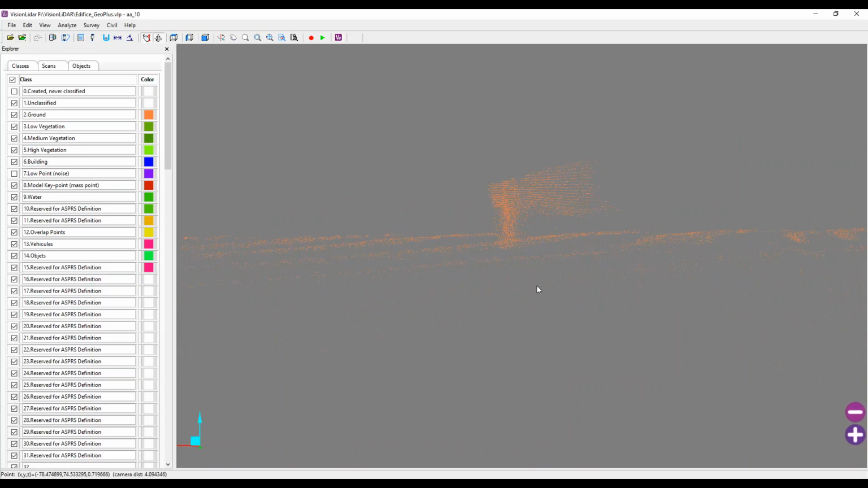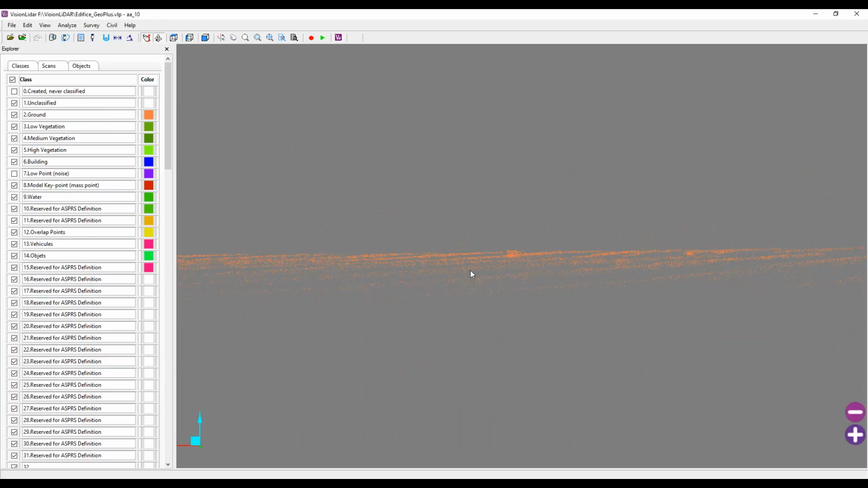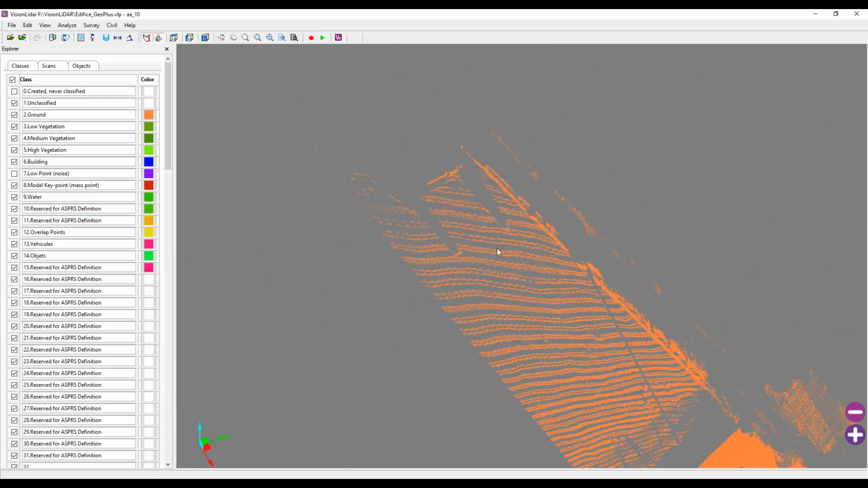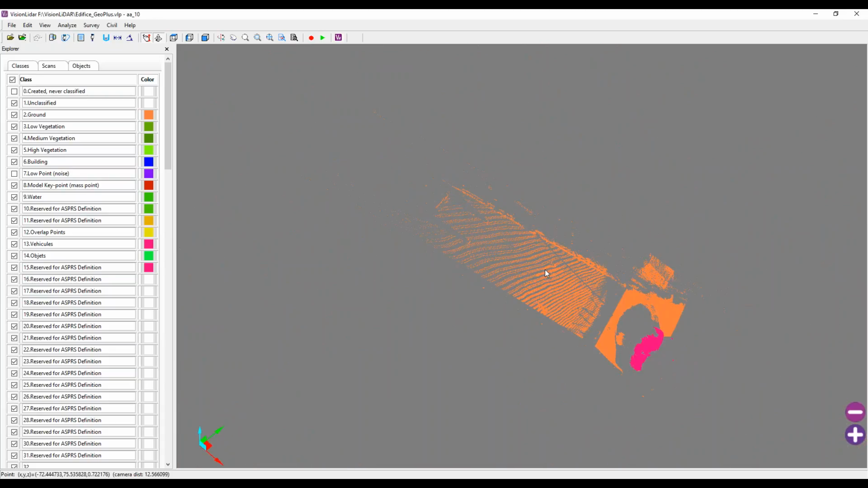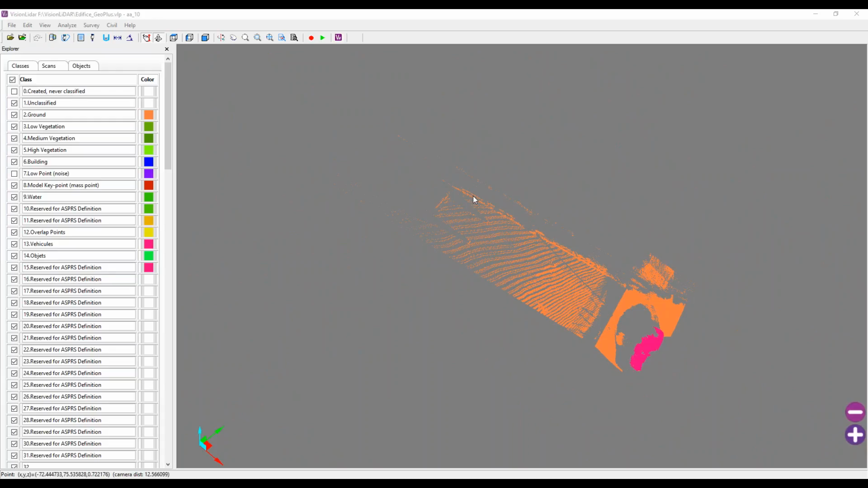I could do so by creating another selection within my main window, and I could reclassify to, in this case, not classified. So it's going to remove that data from here, and then once I return, I can bring my extraction back, and it's going to have applied those changes to my main drawing. So that can be done as well.